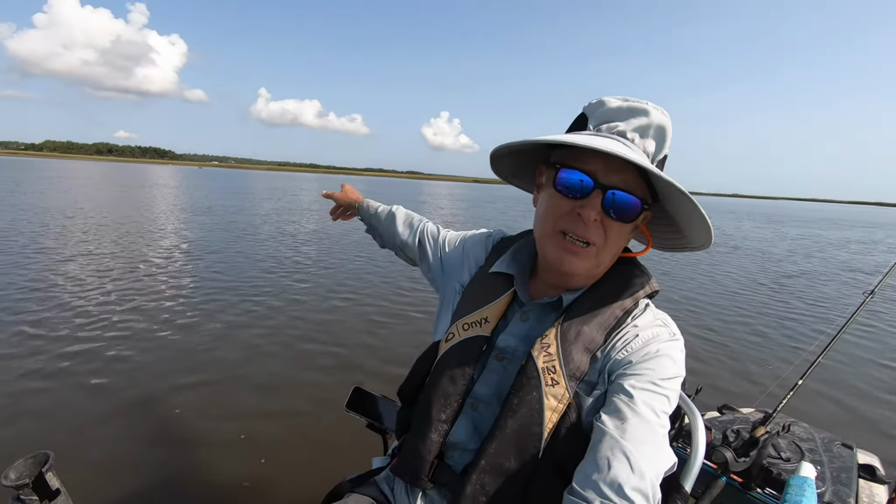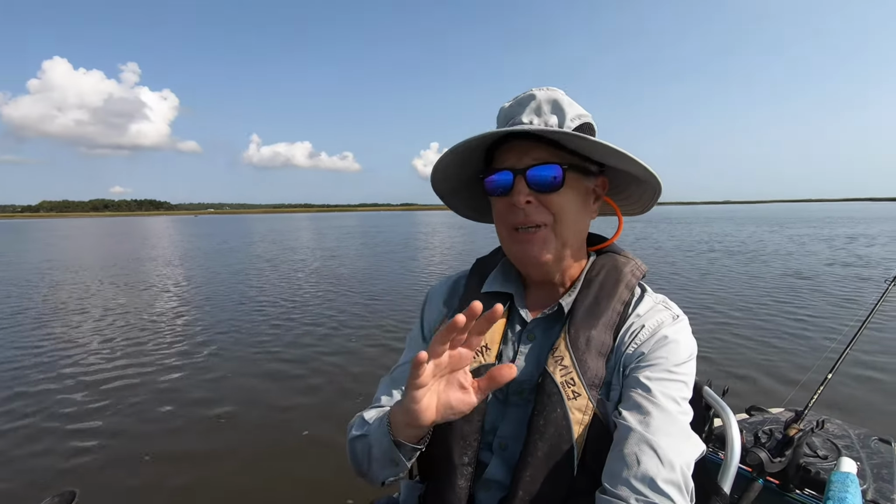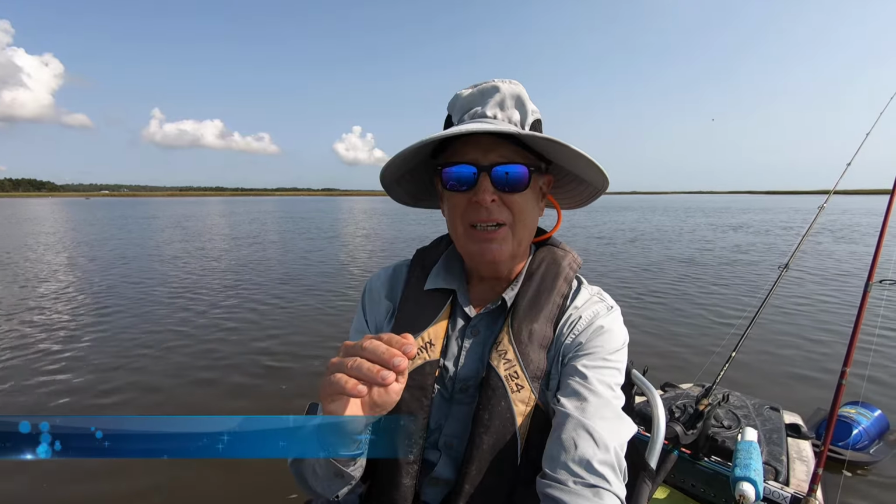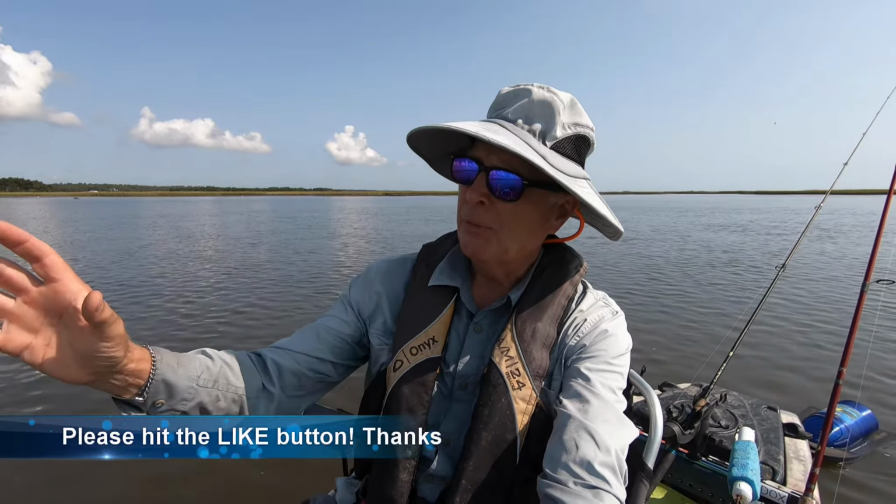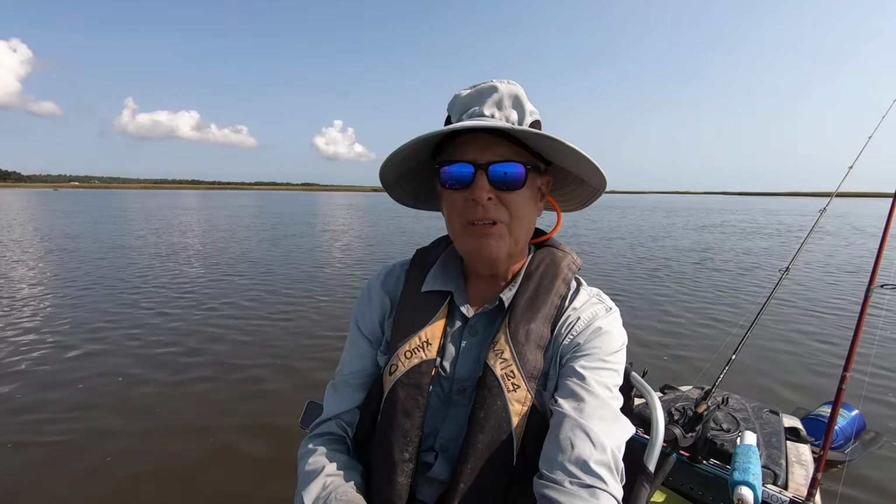So I know that back behind me along that grass line, there's not going to be anything moving back there because the tide isn't high enough. Instead, the redfish at this tide stage are going to be moving through the channels. And that's what I use the Deeper for.